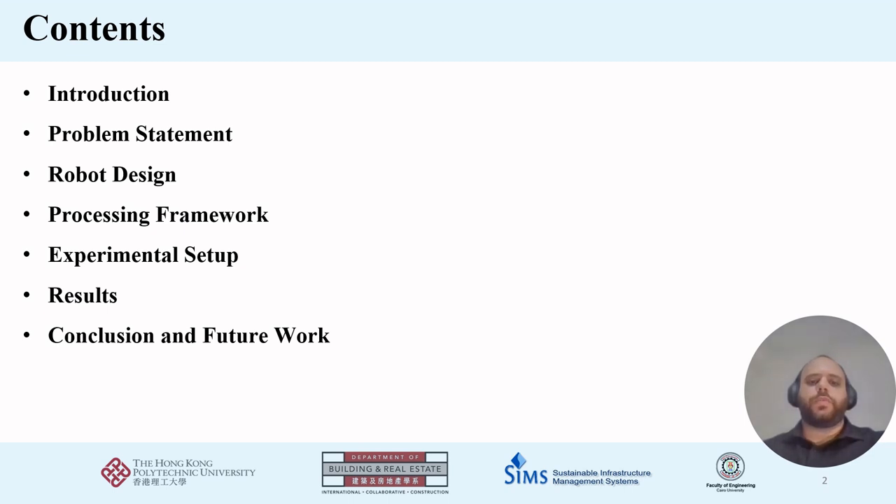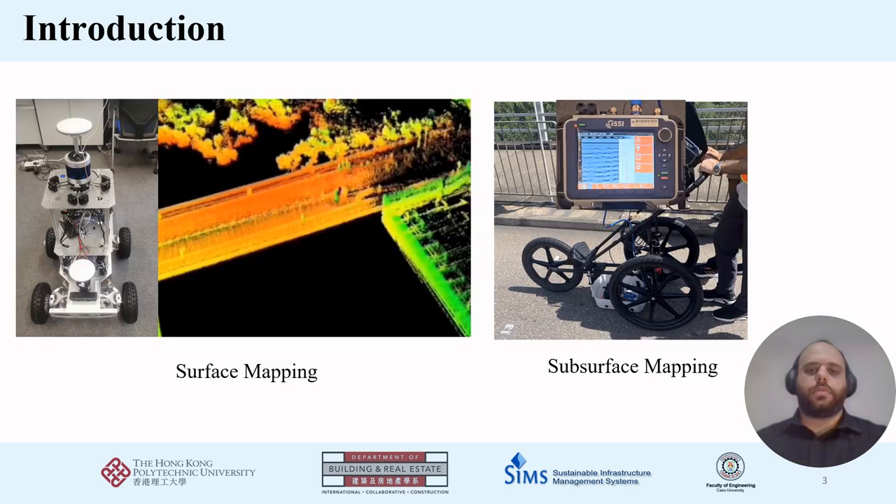We will then move to the problem statement to clarify what we are solving. Next, we will talk about the robot design and how our robot is built. After that, we will explain the processing framework, detailing how the robot functions. The experiment setup will outline our testing methods. We will follow with the results showing the robot's capabilities. Finally, we will end with conclusion and future work.